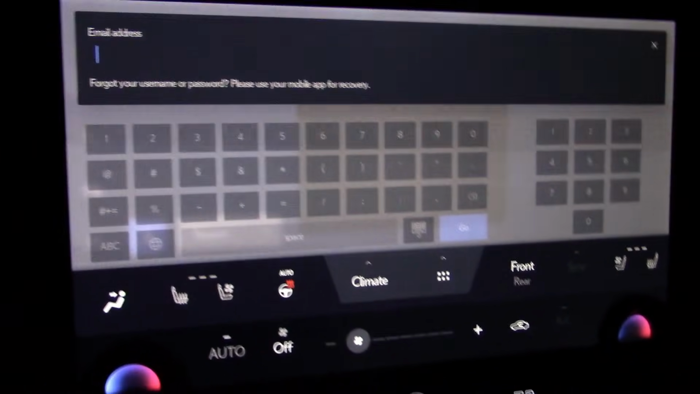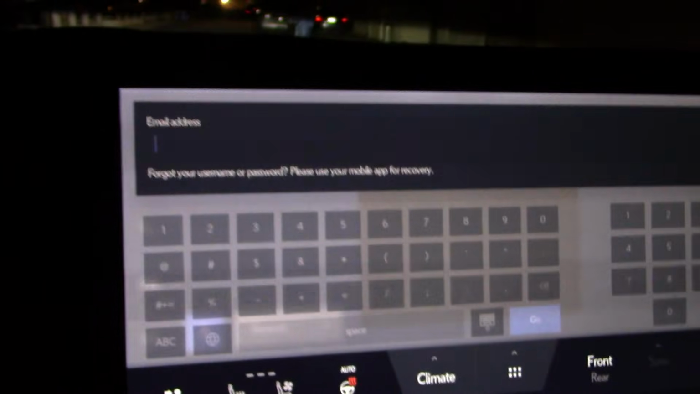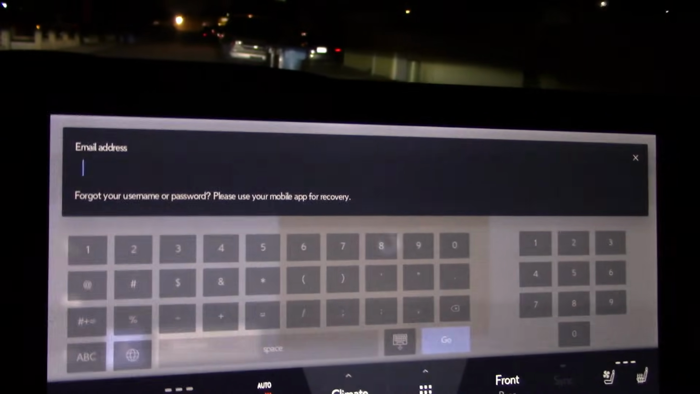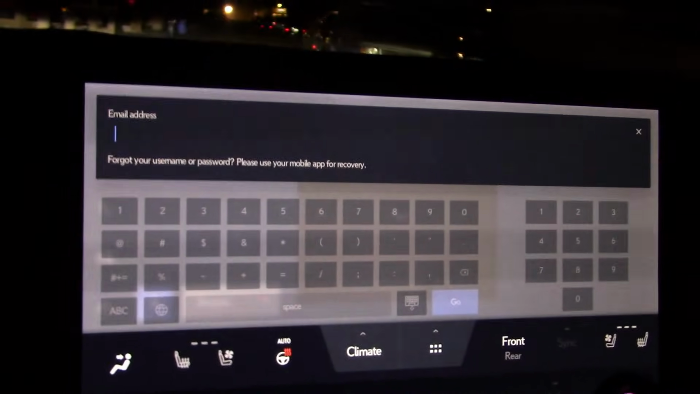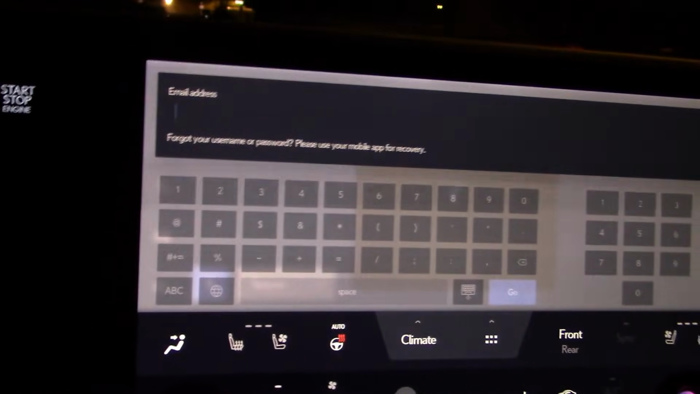There's that clipboard on the screen again, asking for my email. I'm going to have to look into that and see why I can't get rid of it. If you know what this is and why it keeps coming on, why I can't turn it off, let me know. It says punch in my password. I don't have one, sorry.